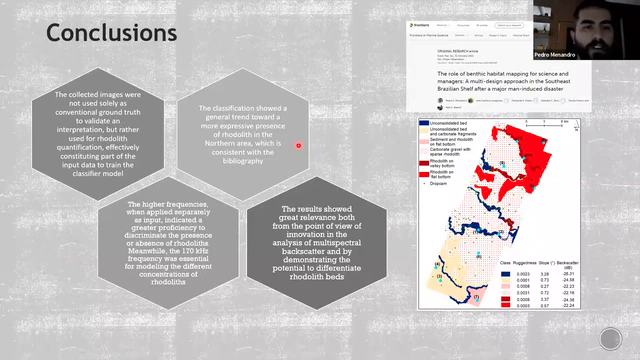And the classification showed a general trend toward a more expressive presence of rhodolith in the northern area, here in this area, which is consistent with the bibliography. So here in this paper of our group, we used image-based classification with bathymetry and single frequency backscatter to produce this output with different classes of seabed.